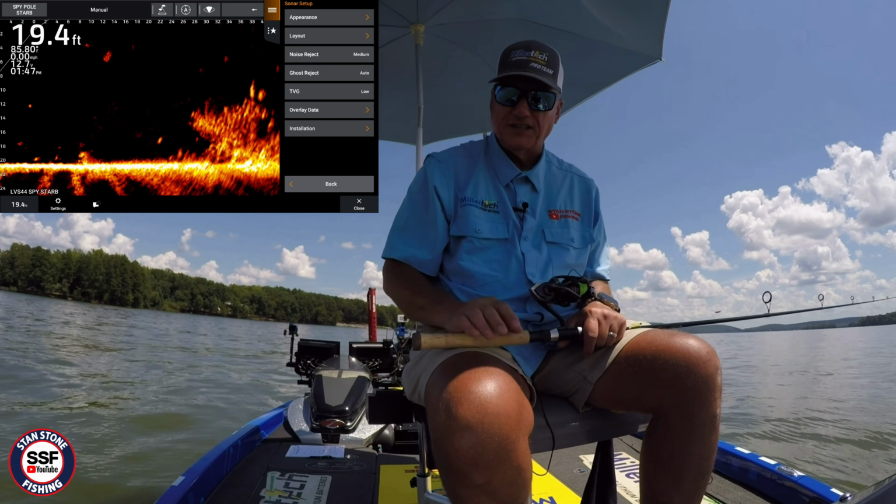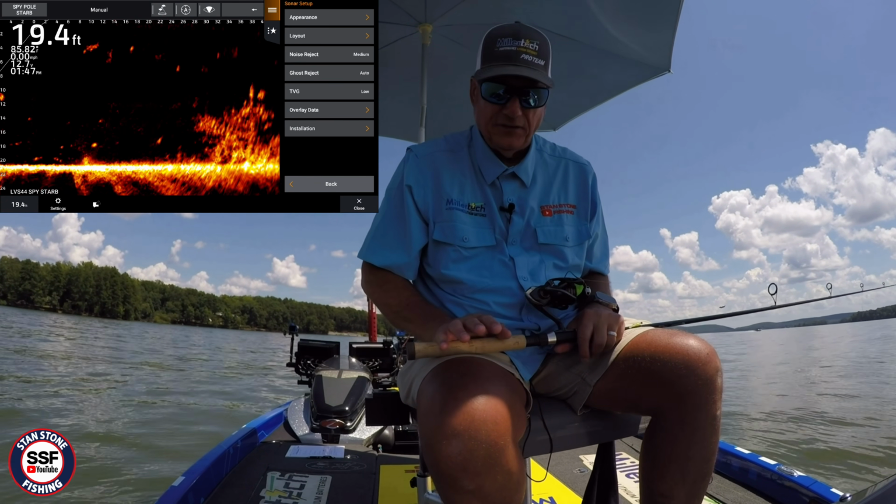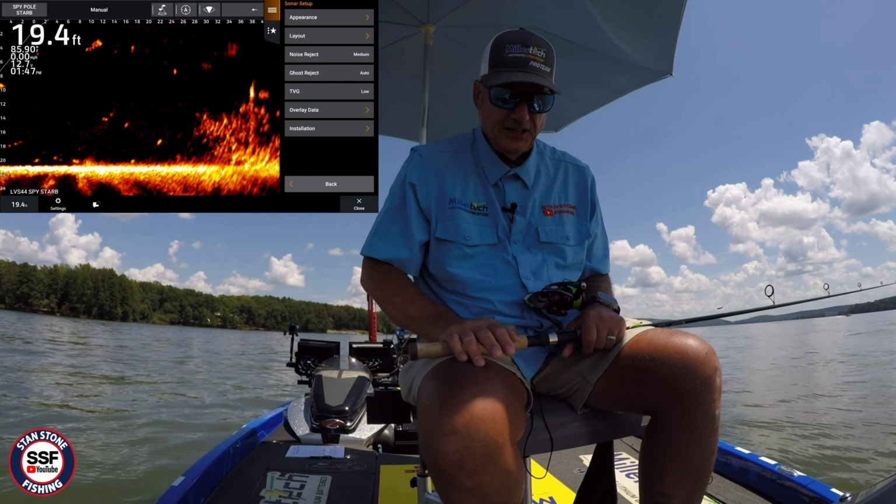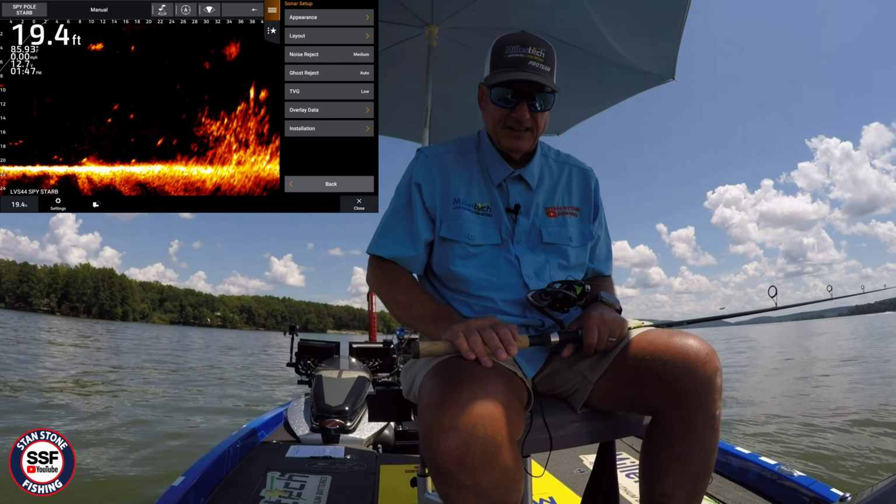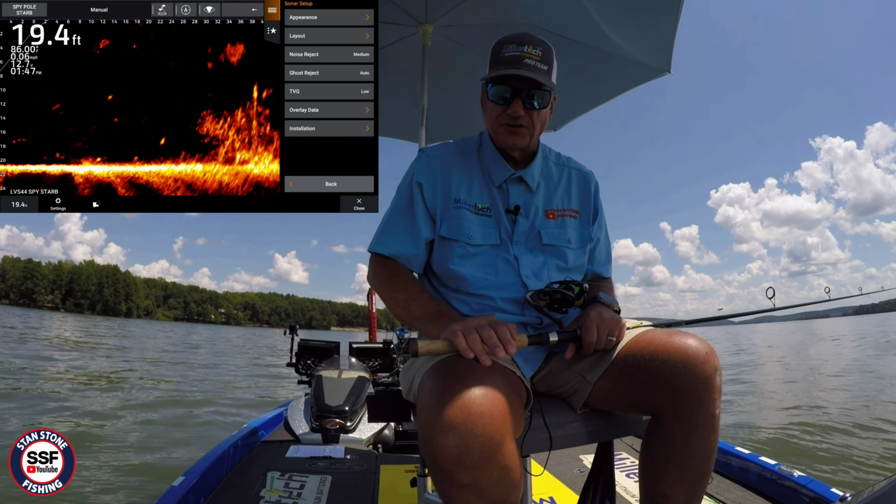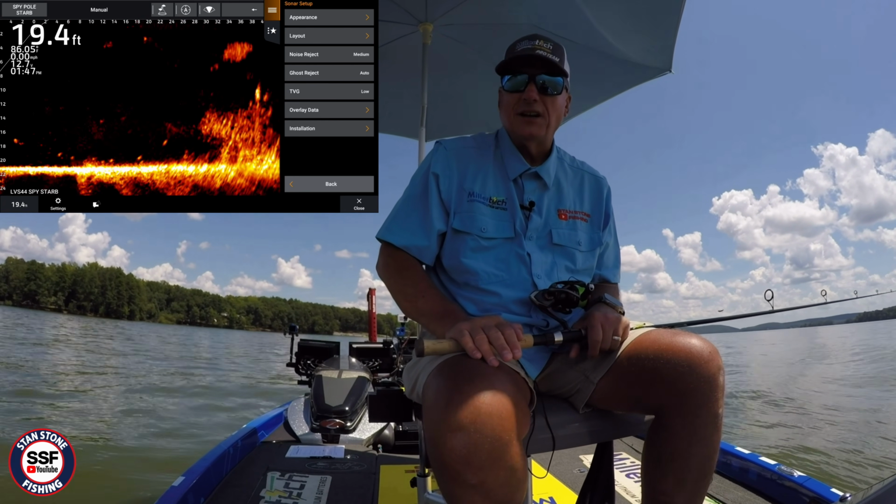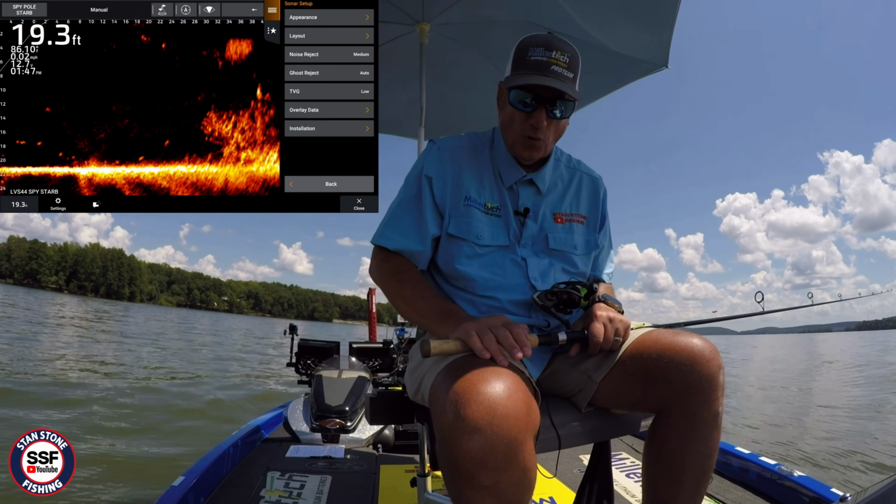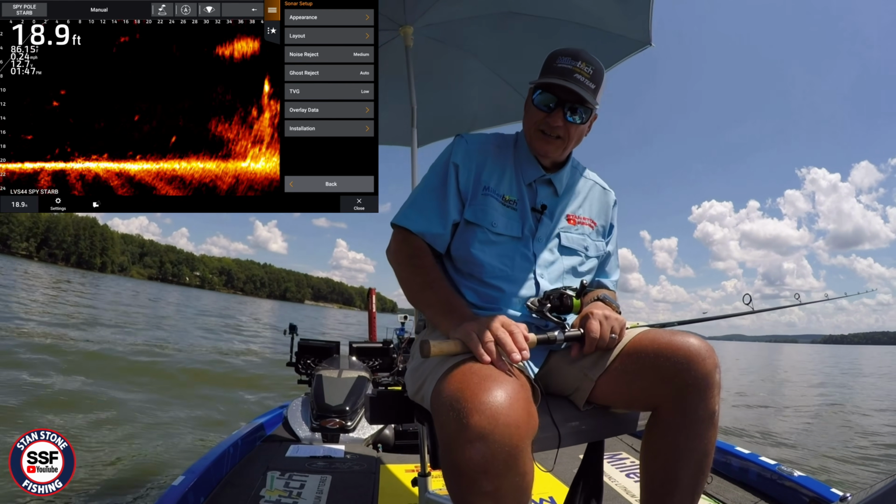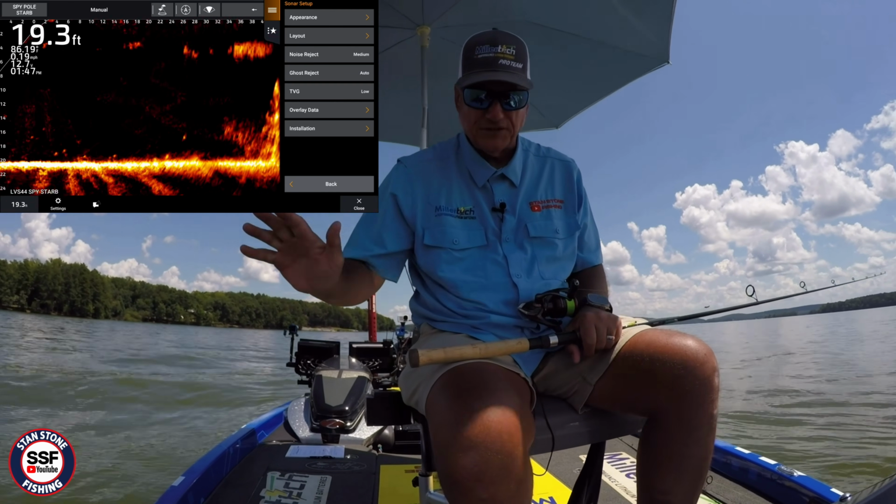Now let me tell you why I've got TVG at low. It doesn't really affect a whole lot of seeing your jig or anything like that. But what it does do is eliminate this little, like, it looks like a little bit of interference underneath the transducer. It's kind of like a little Christmas tree. Don't know why it does that, but it does do that on this 44, and I don't like it. So I've got the TVG set on low, and it eliminates it. So far, it's what I've seen.